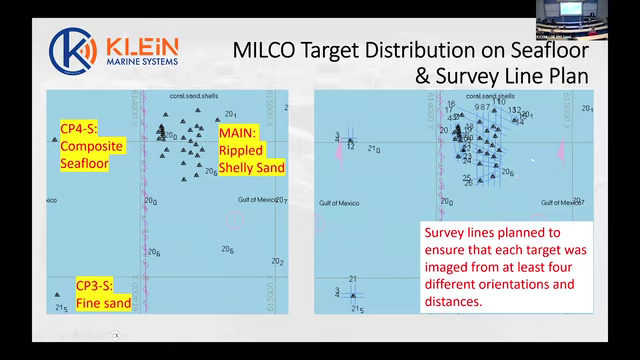So the way to get around that is to run a survey plan where each of those mine-like contacts is imaged from different distances and different orientations. So that essentially makes sure that instead of having 30 samples, you now have 120 samples going into your ATR, which makes it a lot more statistically valid. So it's just one way of actually doing this. And remember, we're surveying the same field with 4 different sonars too, at all these different line orientations. So we build up a pretty big database that way.